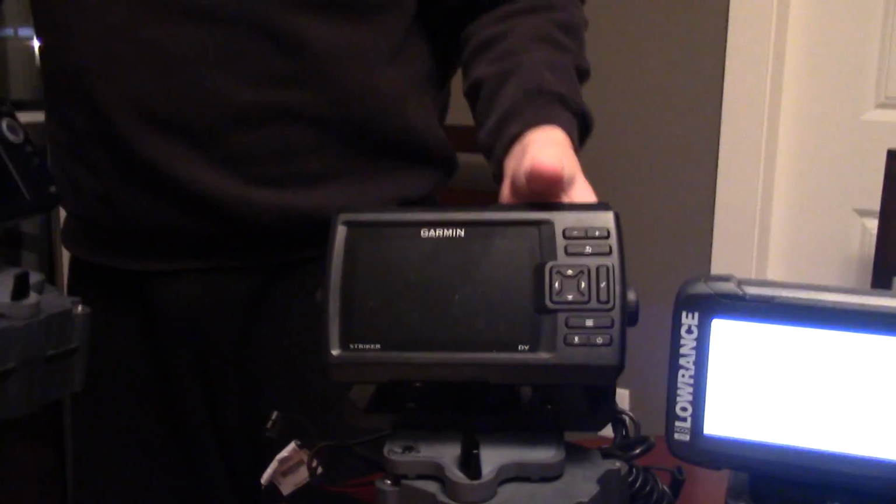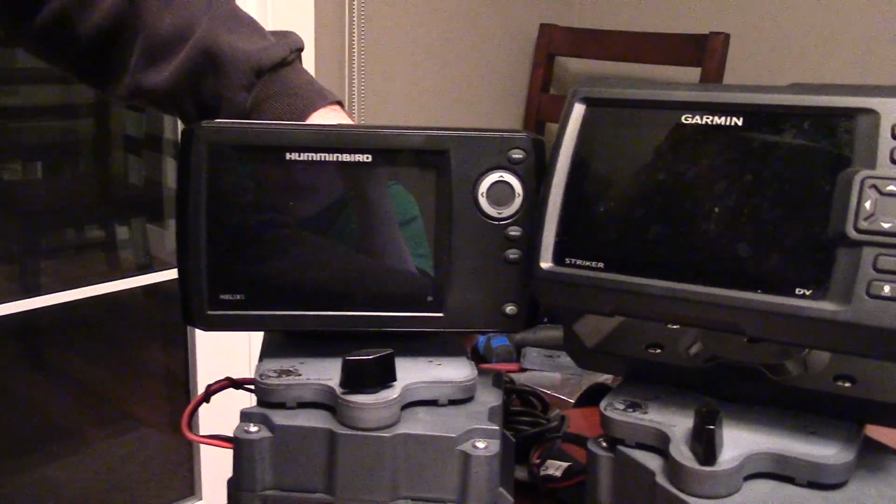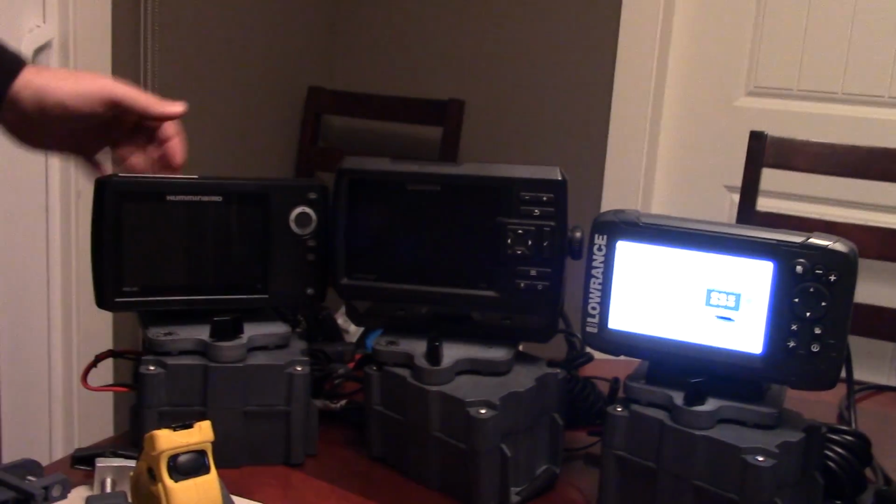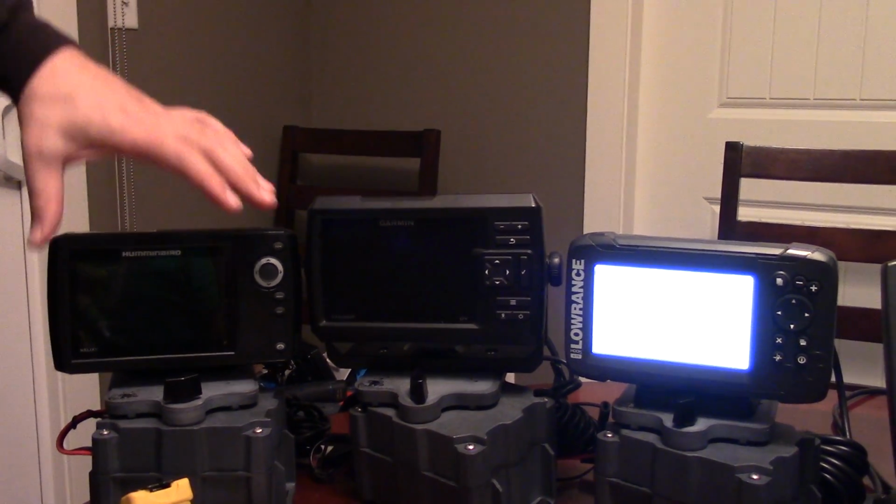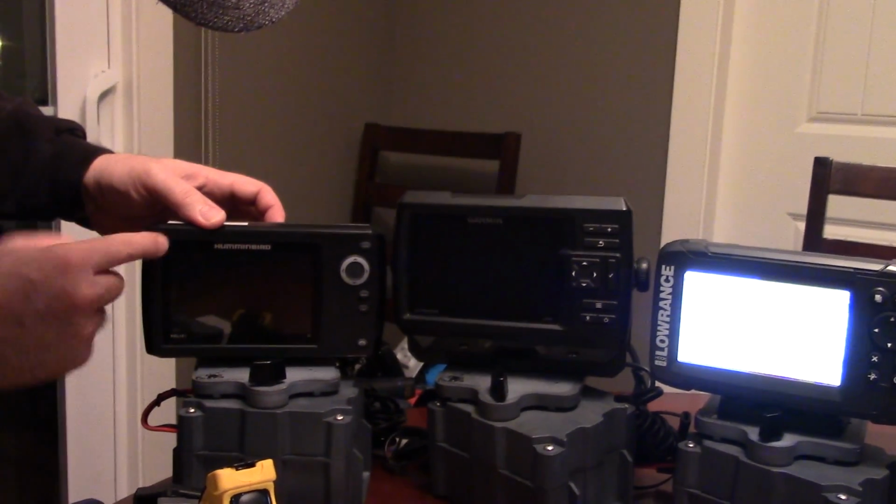In fact, here are the competition's other fish finders. This is the Garmin Striker 5. This is a little older model, it's the DV. And this here is the Humminbird Helix 5. So you guys can see, I'll just lower this screen here so you can see the look of them. You can see they're all relatively the same exact size. There's not much difference in terms of the overall. The Humminbird uses this big bezel here, so it makes it look like it's a bigger screen, but it's not really. It actually starts right there and ends right there.